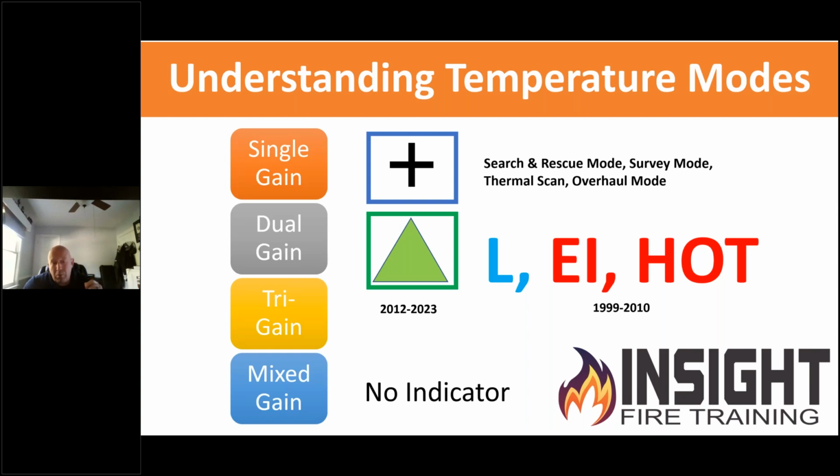There are a few cameras on the market that are tri-gain, which I'm not a big fan of because it splits the entire temperature range up into high, medium, low, or high, low, extended low, which sounds great at first by trying to give you more clarity in each span. However, they can delay, they can flash, they can cause different effects that cause you trouble interpreting that. And some of them switch color temperature correlations, requiring you to memorize 3 different color palettes. Yeah, you gonna memorize that at 3 in the morning?